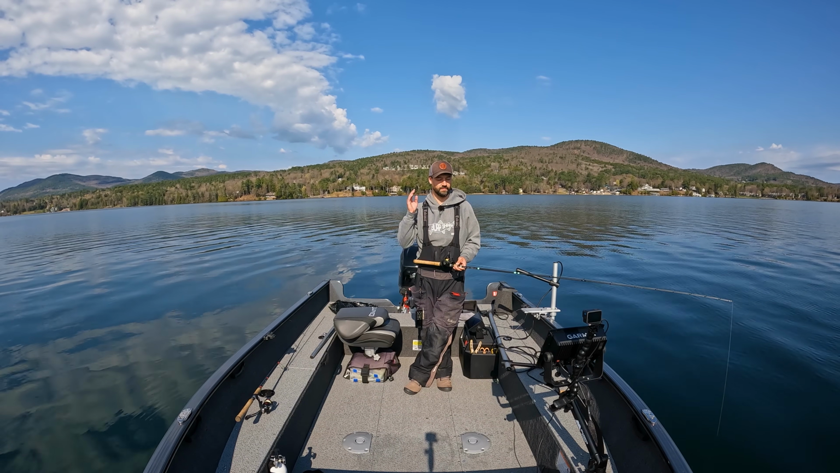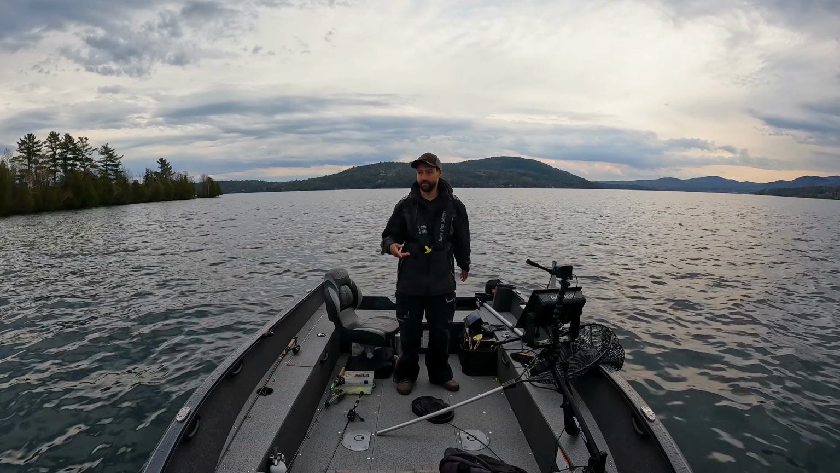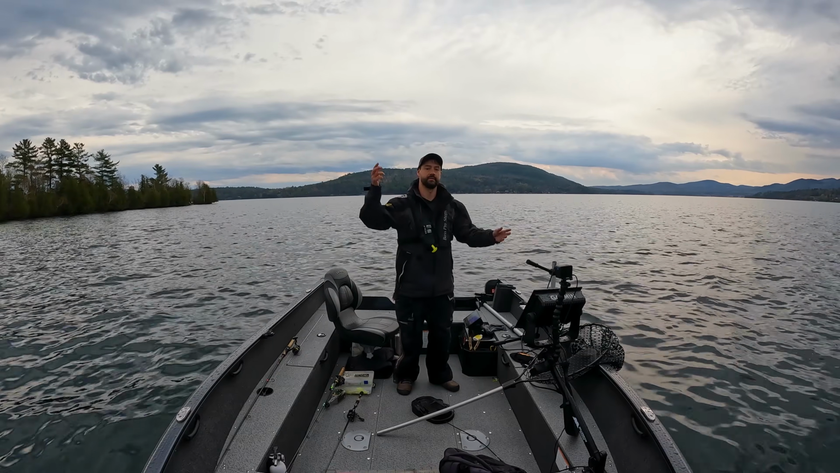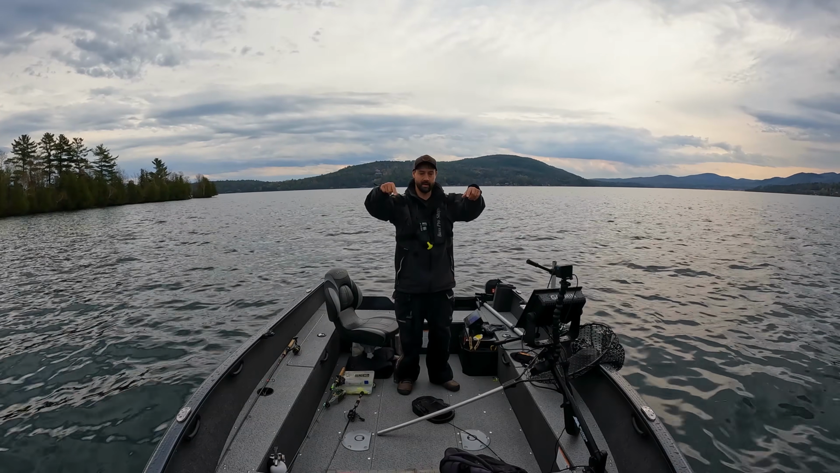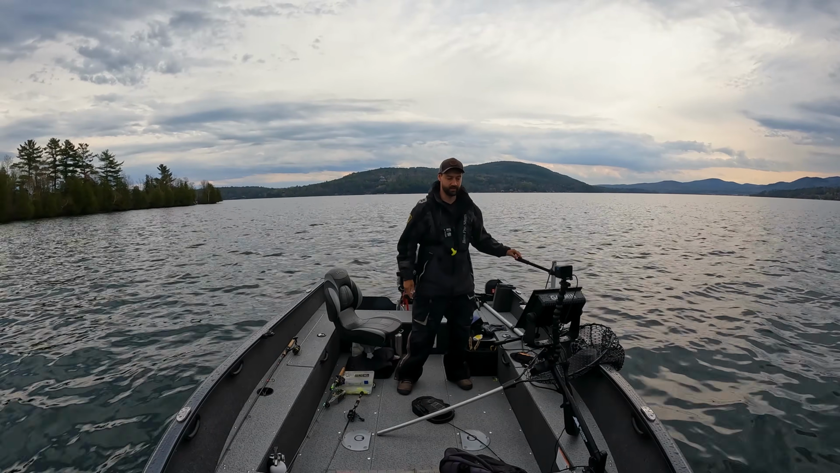So we got another Laker right in front of us here. But that's the regimen. Literally get up on plane, look for those fish, spin around, stop on them, spot lock on them, and drop down. And they're usually right around, and they're usually really, really fired up.